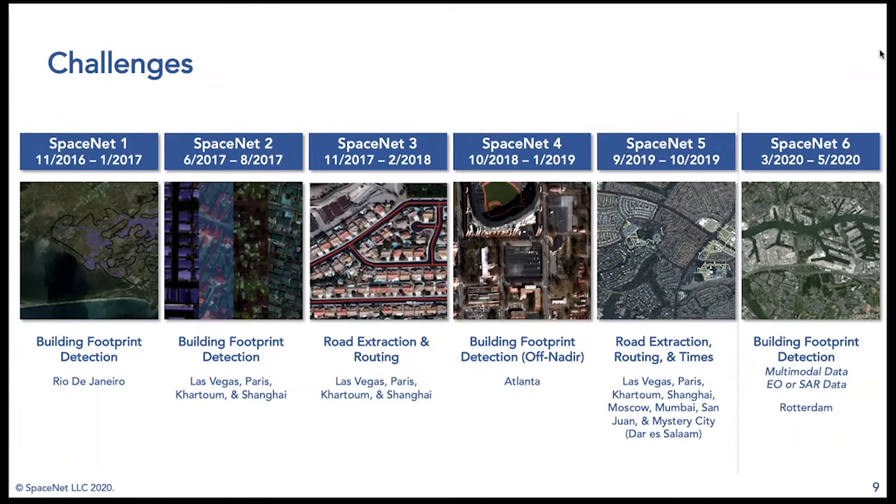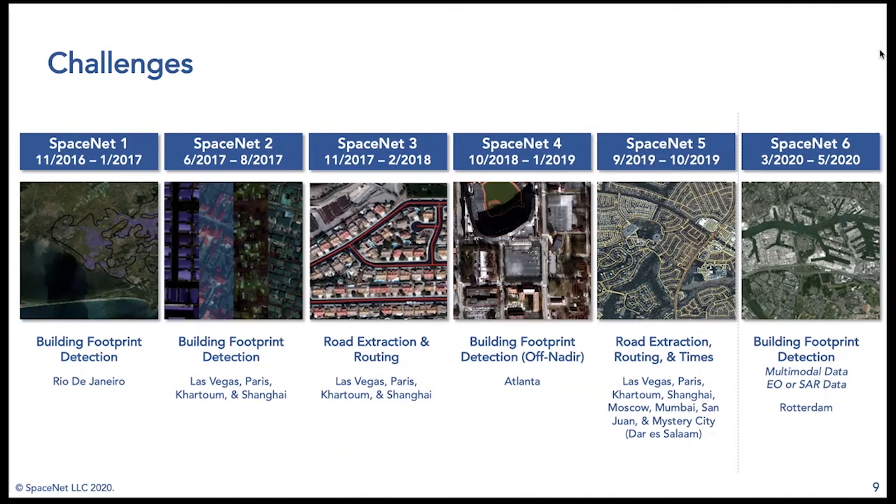And finally, SpaceNet 6, which is now coming to its conclusion, brought multimodal data to SpaceNet with a unique data set of electro-optical imagery combined with synthetic aperture radar.